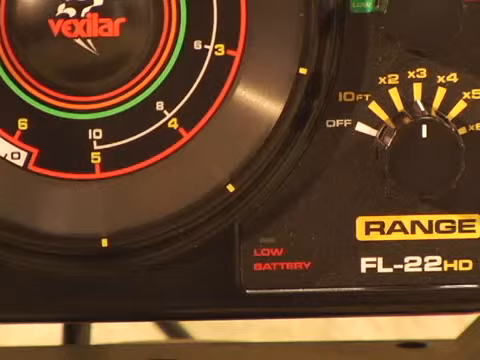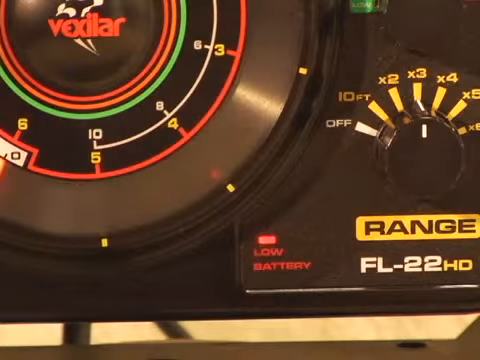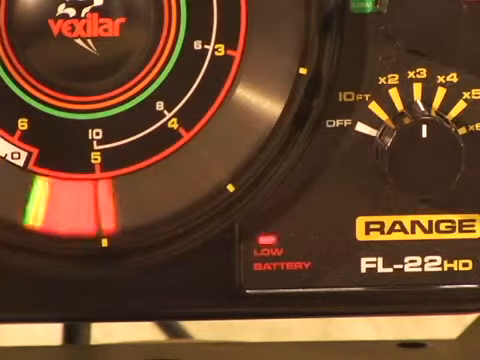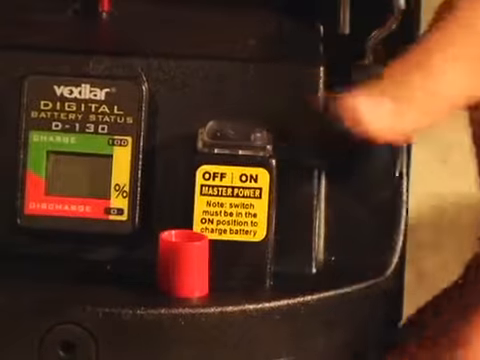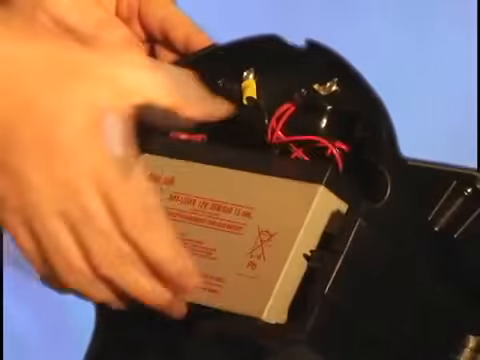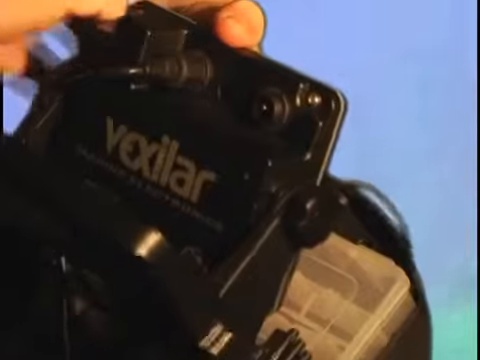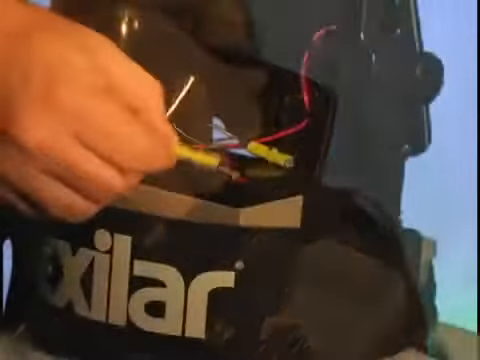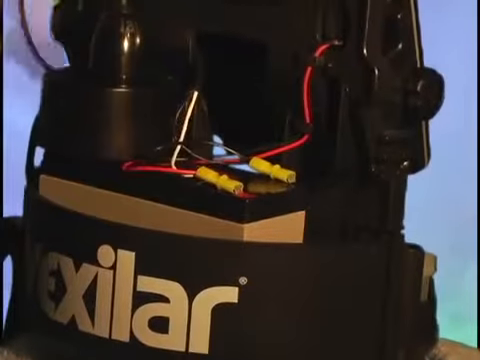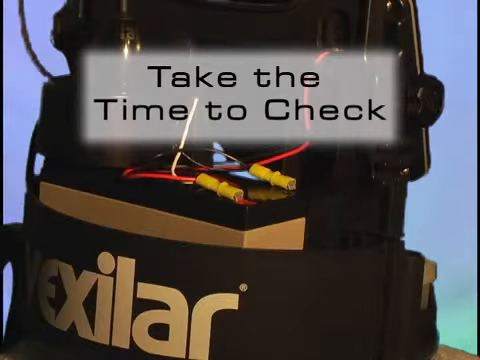The FL22 HD comes with a low battery warning light that turns on when your battery levels are low. Your unit will continue to run, but when the light starts flashing, it's telling you that unit failure is imminent. Even before venturing out onto the lake, be sure you have a fully charged battery with good electrical connections. There's nothing worse than getting to your favorite spot only to find your flasher will not run due to a dead battery or bad connection. The number one reason for unit failure is power supply problems, so don't let a dead battery ruin your day on the water.